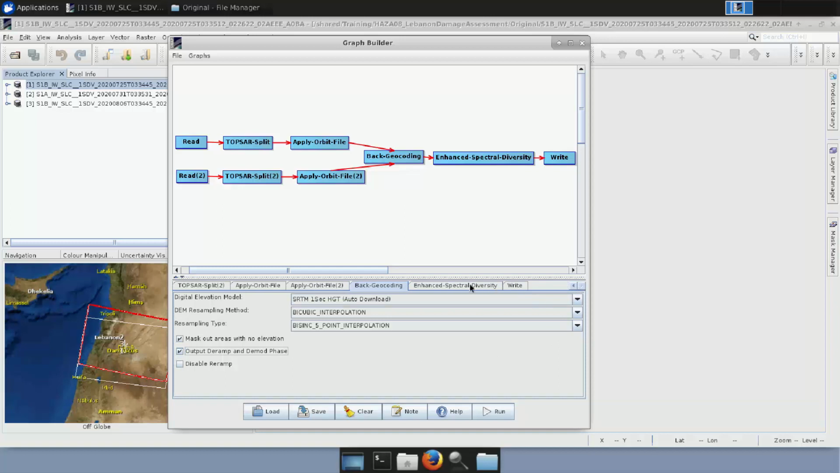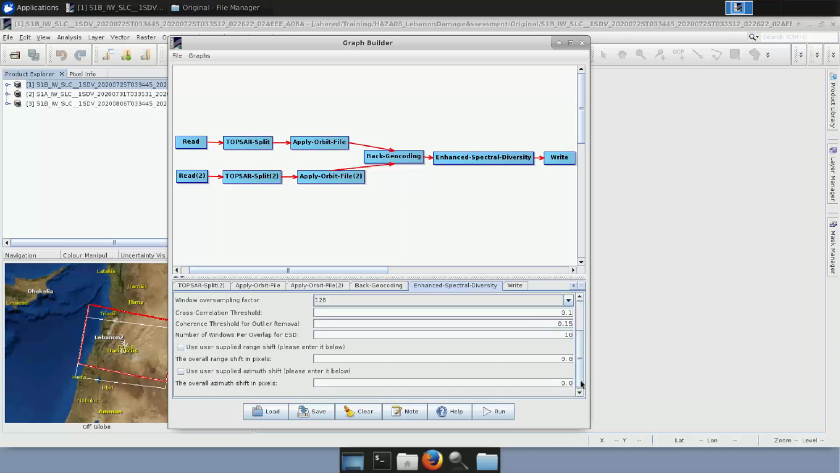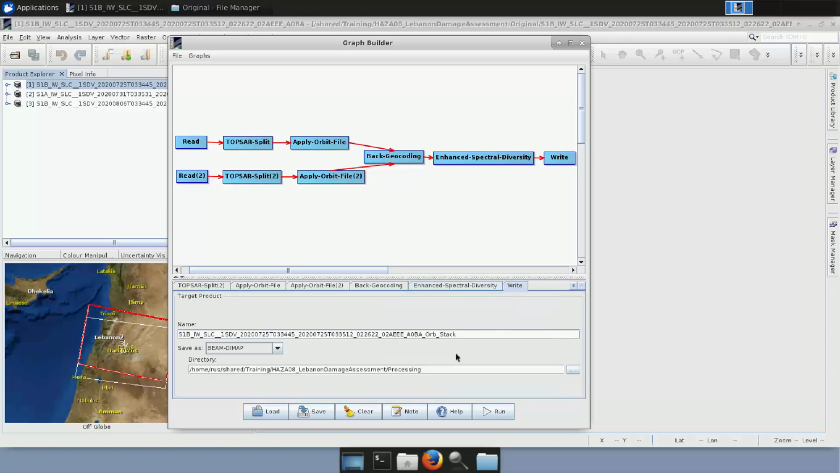In the next one, we go to Enhance Spectral Diversity, and we leave all parameters as they are. And finally, on the right one, we see that the suffixes Orb, Stack, which correspond to Back-Geocoding and Enhance Spectral Diversity, have been added.